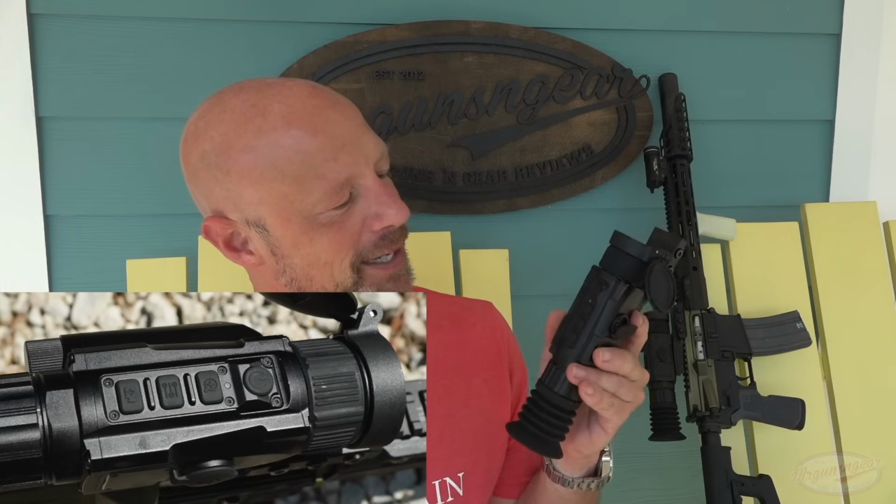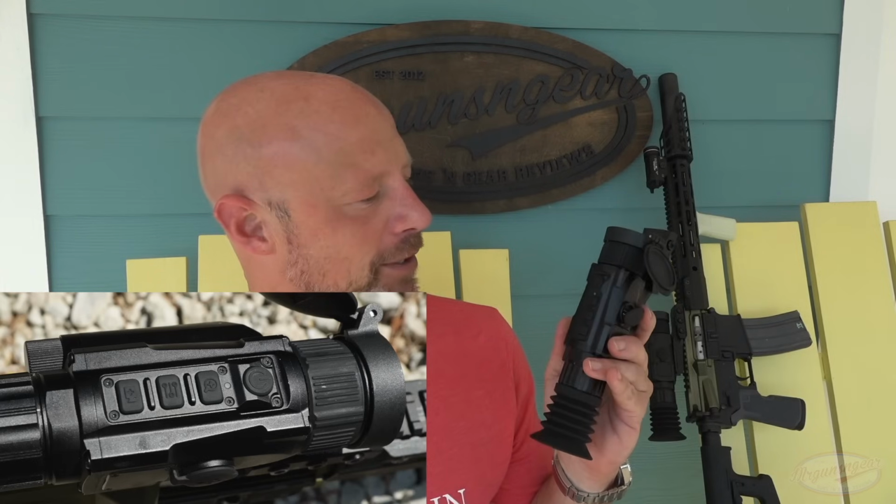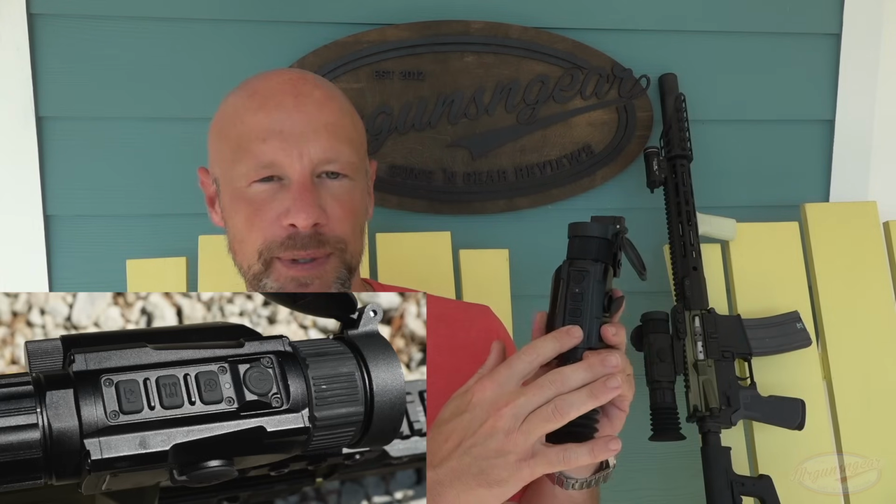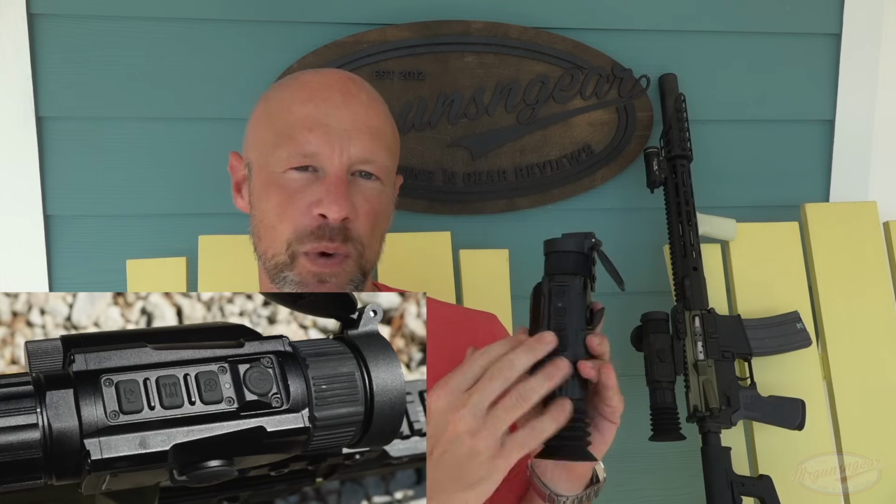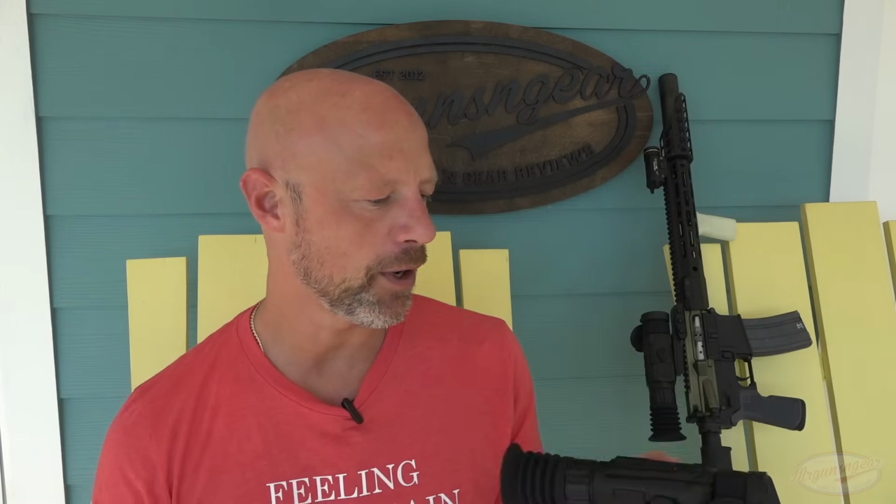So we have the power button there, which does exactly what you think it would. Long press to turn on, long press to turn off. Up button, down button, which is also going to be your play button. That will be your back out button. And then of course the middle one is how you work through all the menu, and you're either going to press or long press to have different results. It's a pretty simple overall layout. I've used a lot of thermals. It's pretty simple. There are some that are a little bit crazy out there.